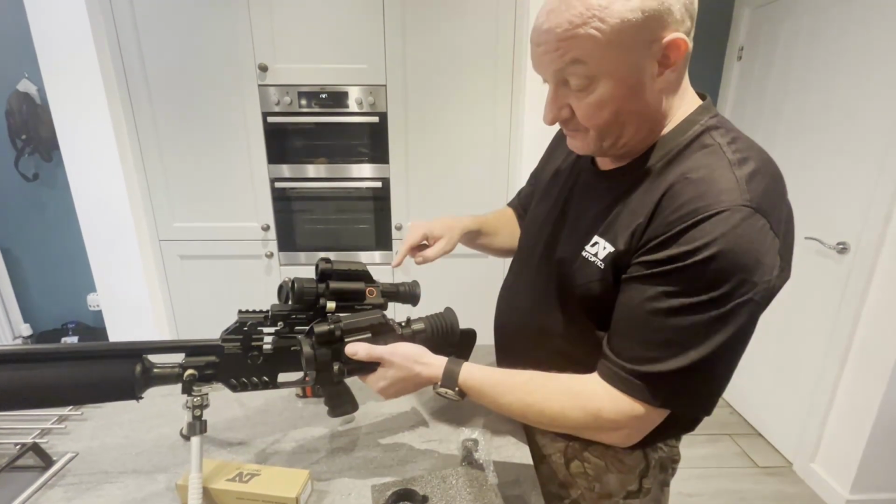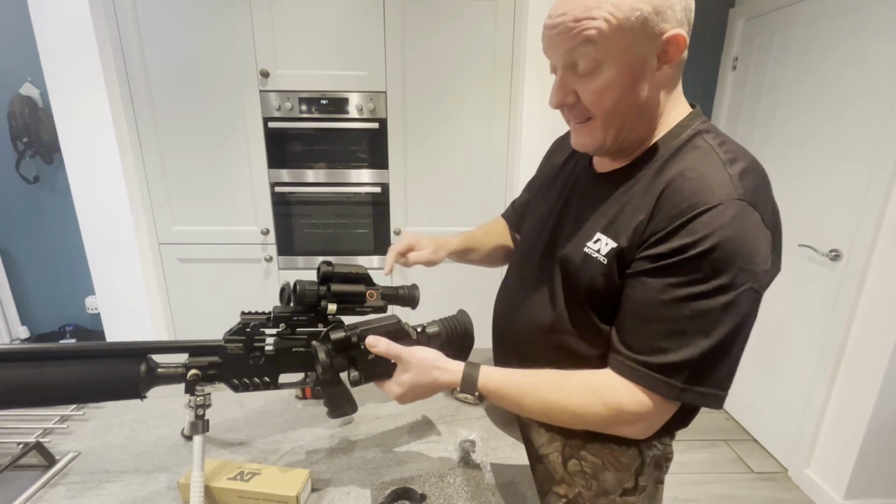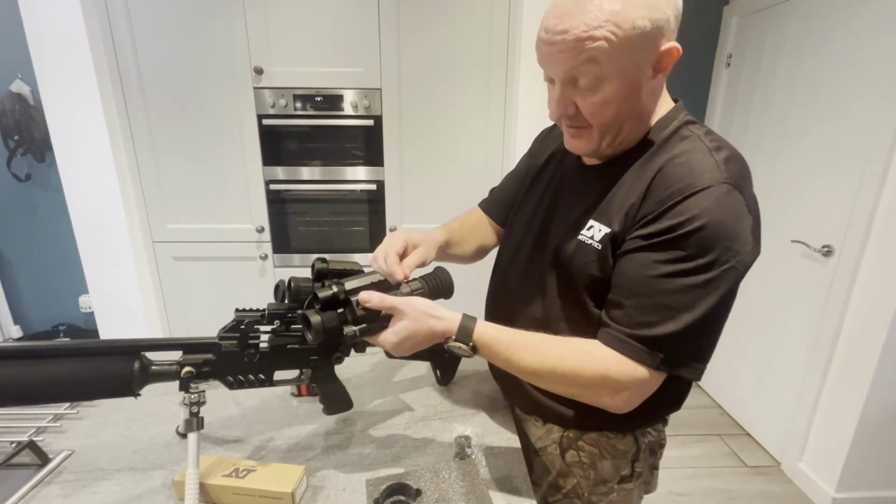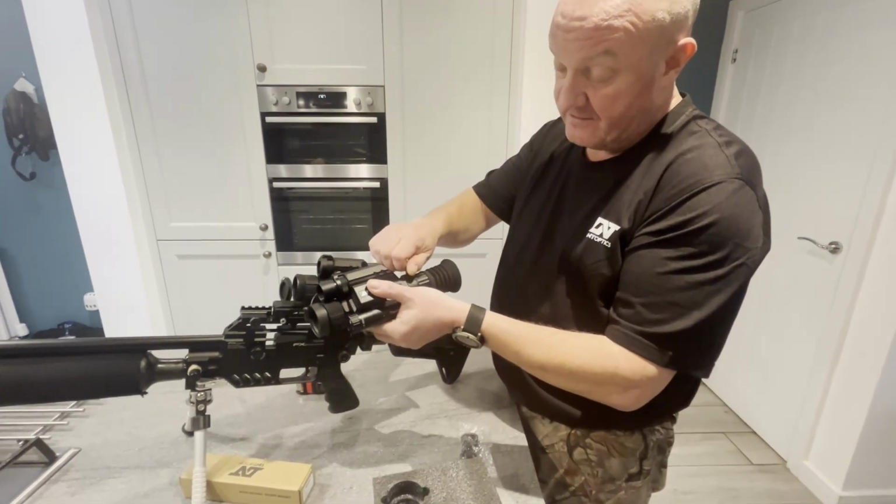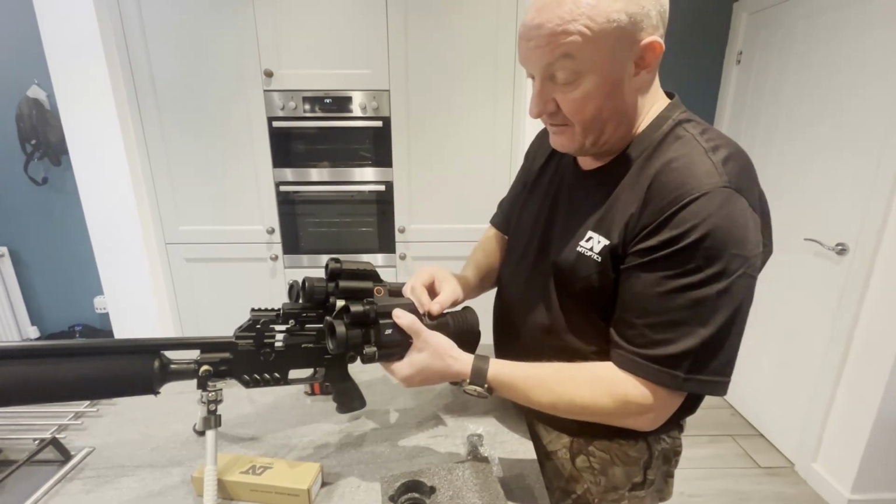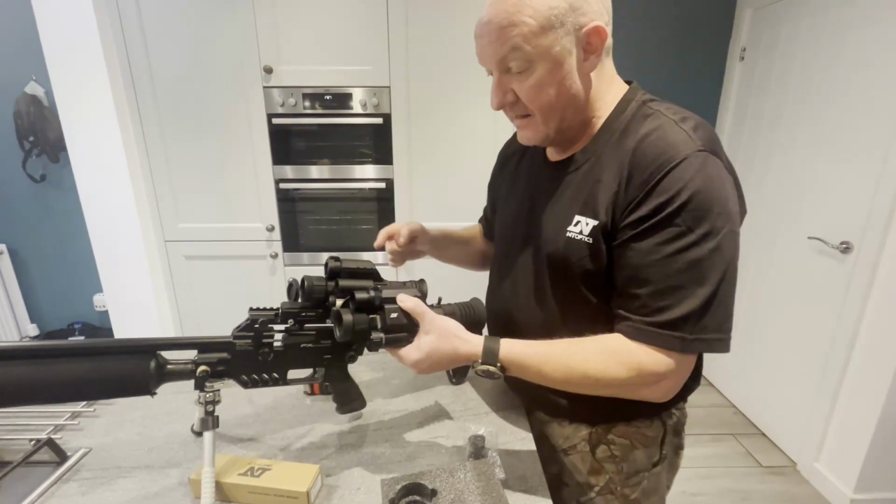They're different. The magnification button, or wheel should I say, on the previous one. On this one you've got the aluminium, and that actually screws out if you want to take it out and not use it. Excellent. Just pop that back in. So that's going to make it a lot easier to actually zoom in.